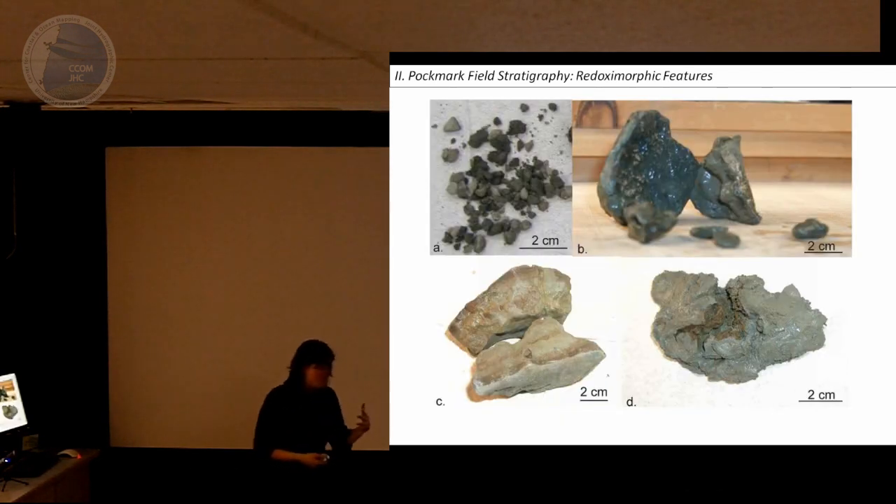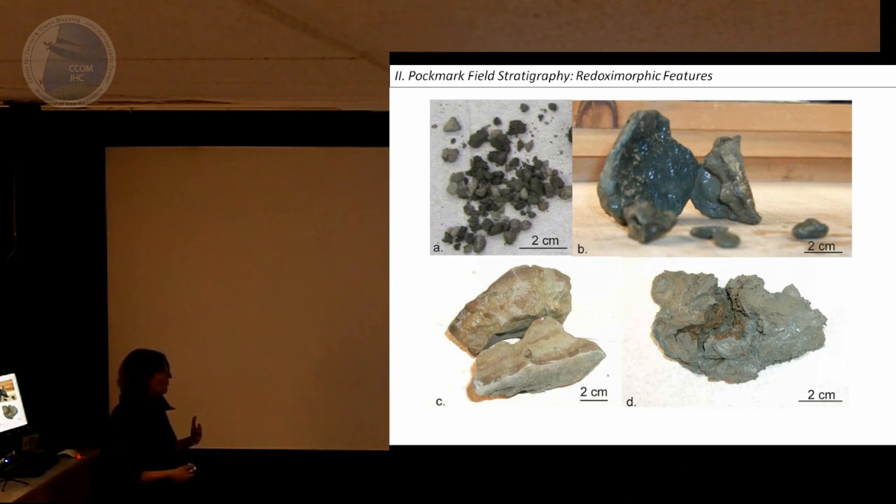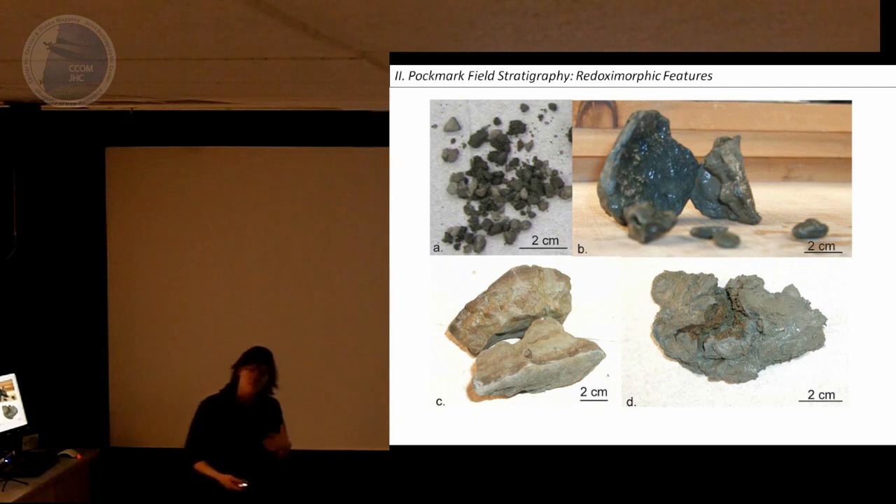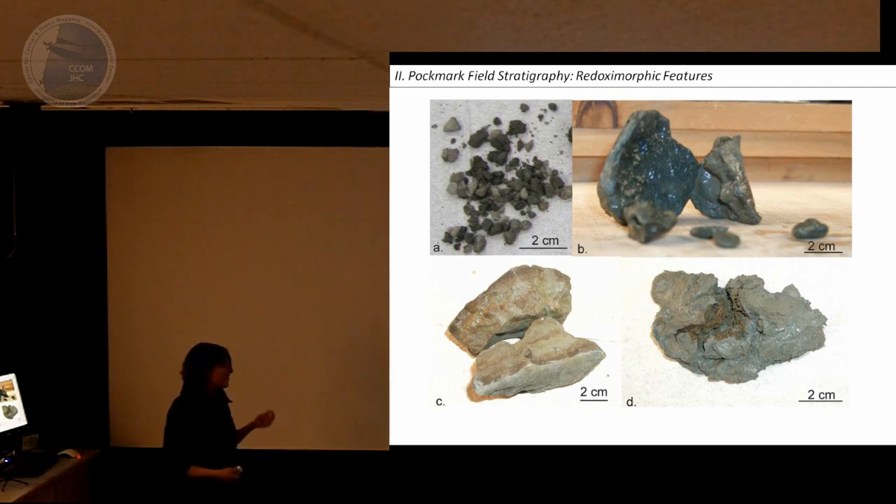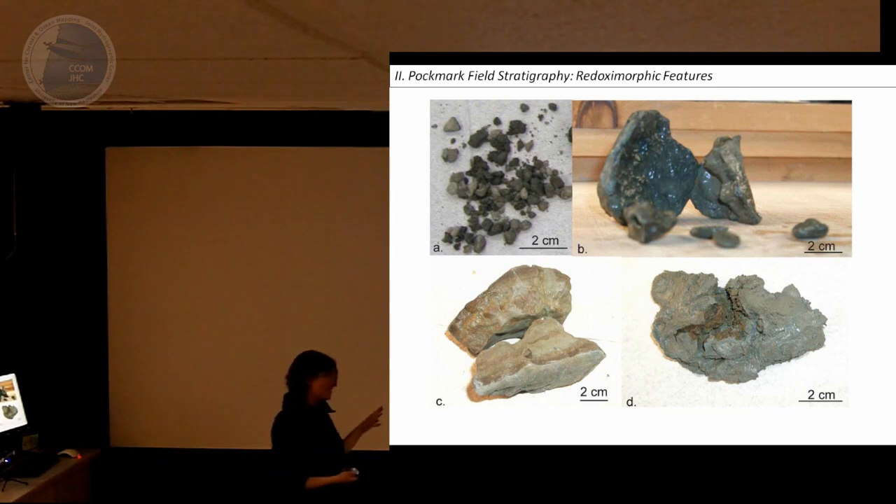Pulling apart these nodules and what I was finding in these cores, this was a bit of a puzzle for a bit on what these were. They were made out of the same material as the Holocene mud, the same material mineralogically as the glacial marine mud, and they had very low organic content. It turns out these are a paleosol. You get these in wetlands. This is a hydric soil. These are called redoximorphic features.